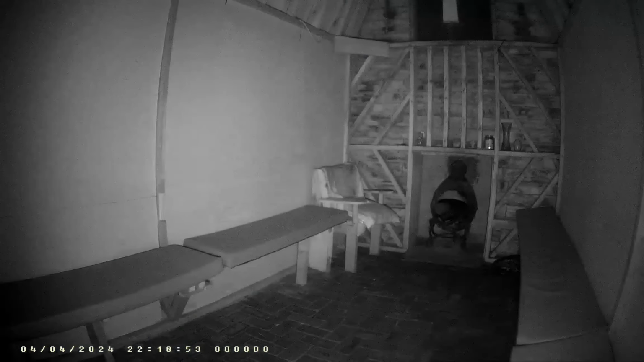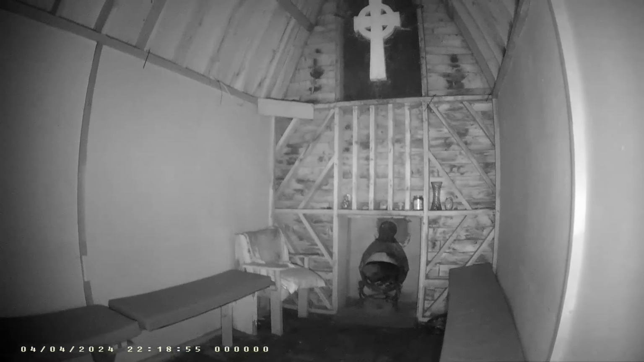I've only been, why would the light not travel down that far? It's weird. I've only been here once where the lights were actually on and they weren't all on, if you know what I'm saying. So I've never actually seen them on. Right. Move on another bit.